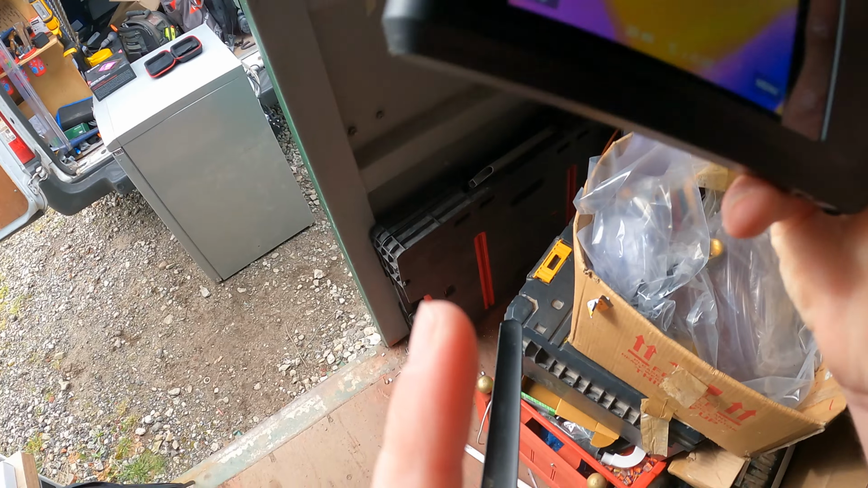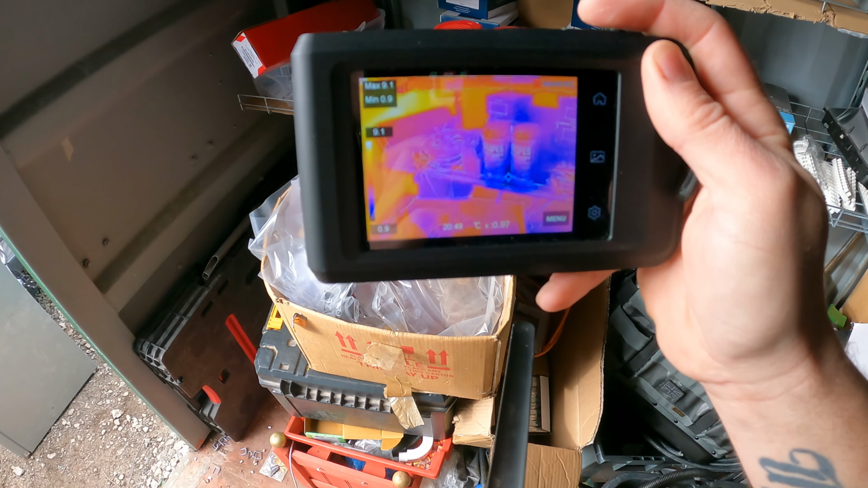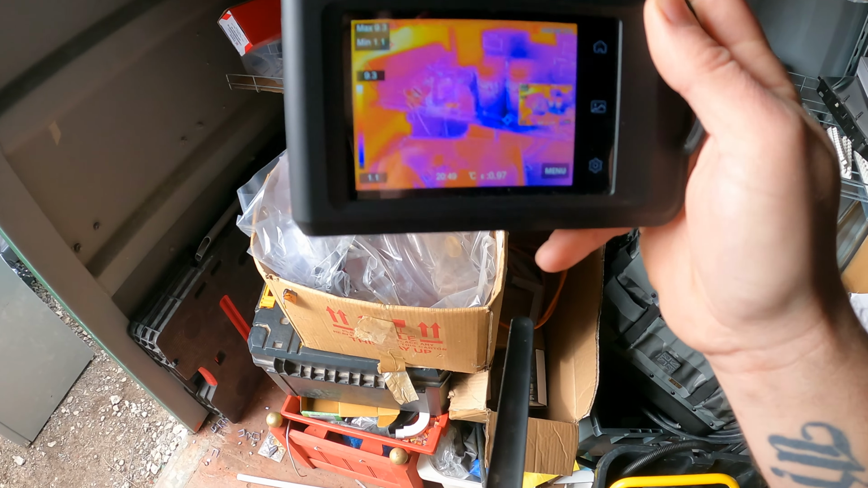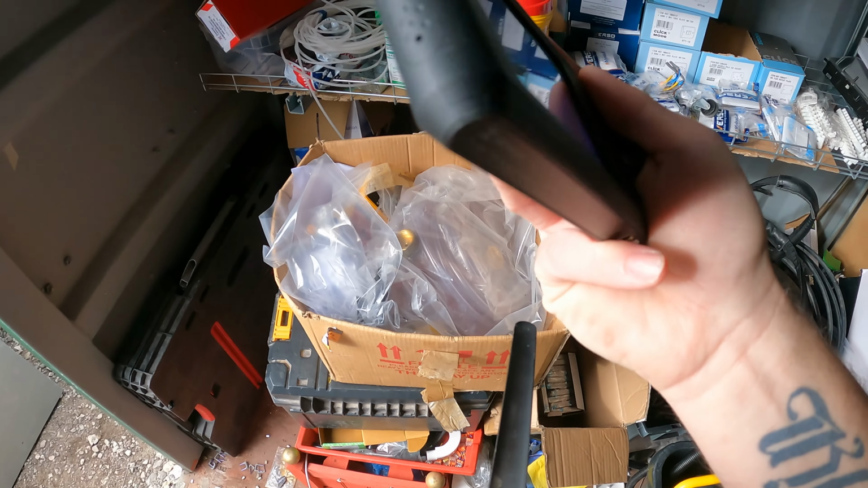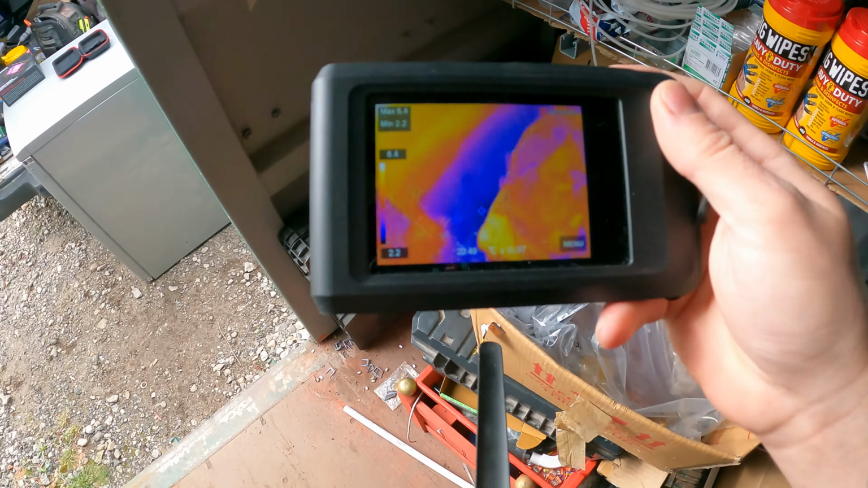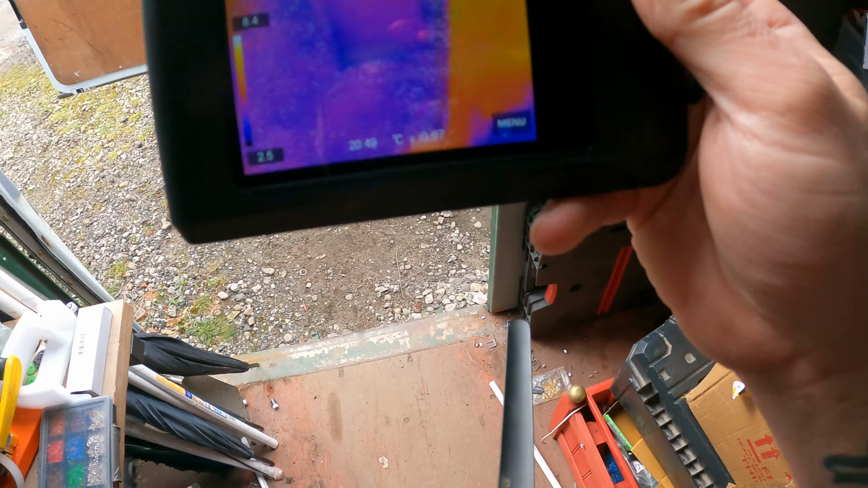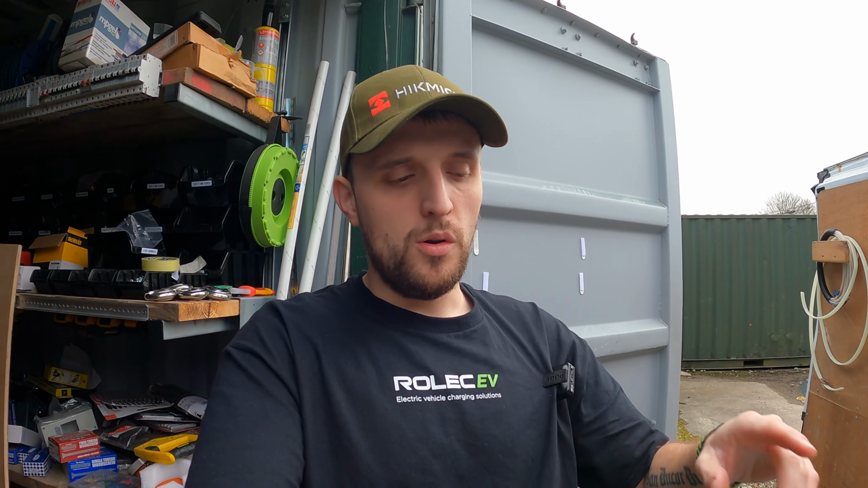So yeah, and then like I say, let's take a picture of those wipes. There we go, and that's saved to this. It's got an internal memory and a USB-C charger. It's got pretty much everything you'd probably want from a thermal imaging camera. You can't really see how good the quality is from camera to camera, but yeah, it's absolutely incredible.